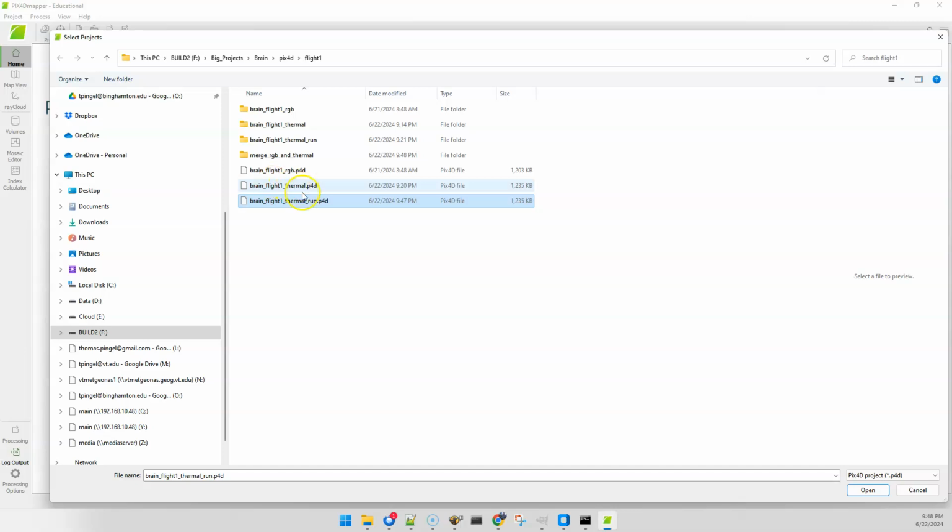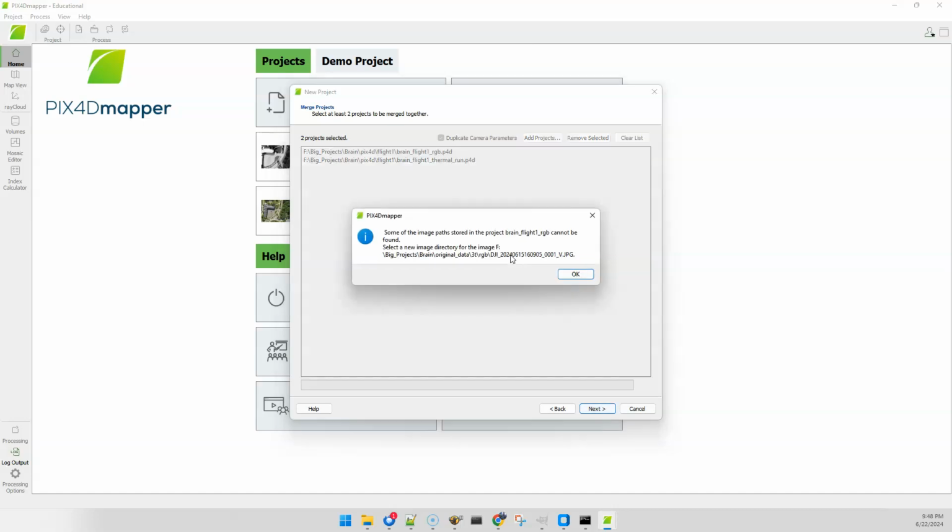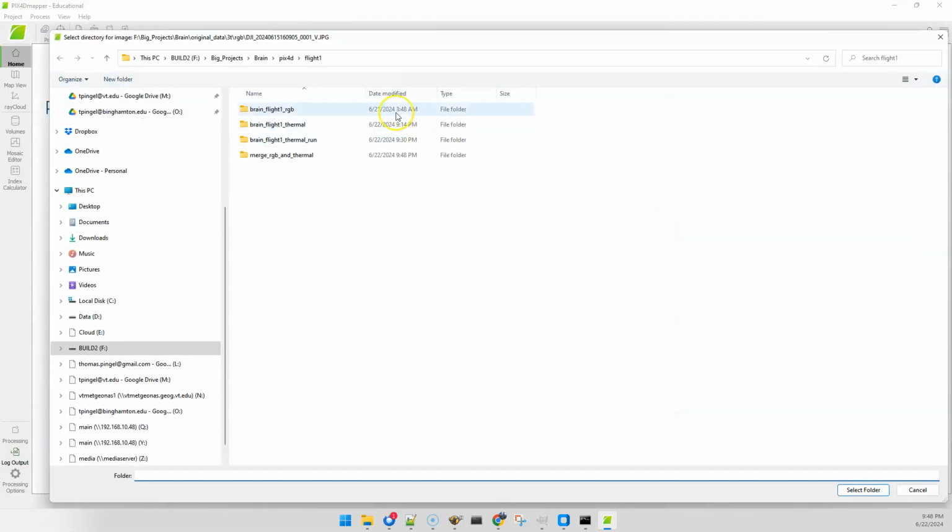We can delete this one. We don't need that one anymore. I had moved these images around, so we'll just point those back.